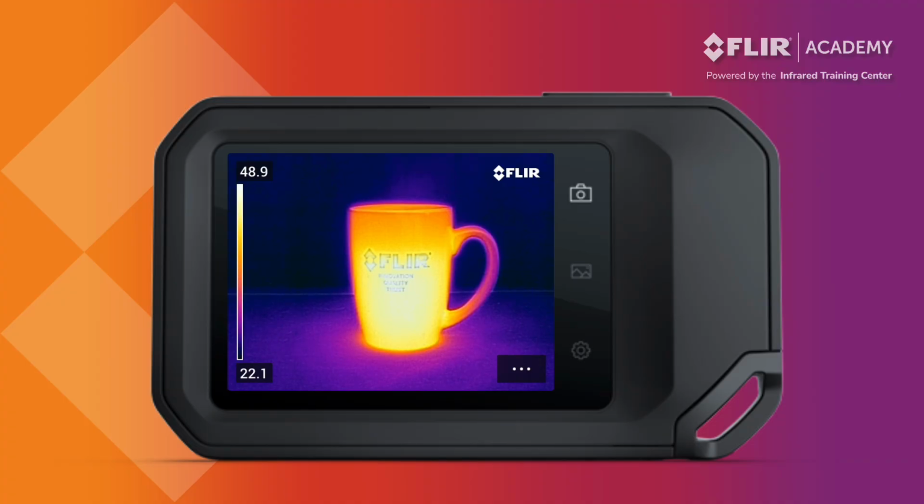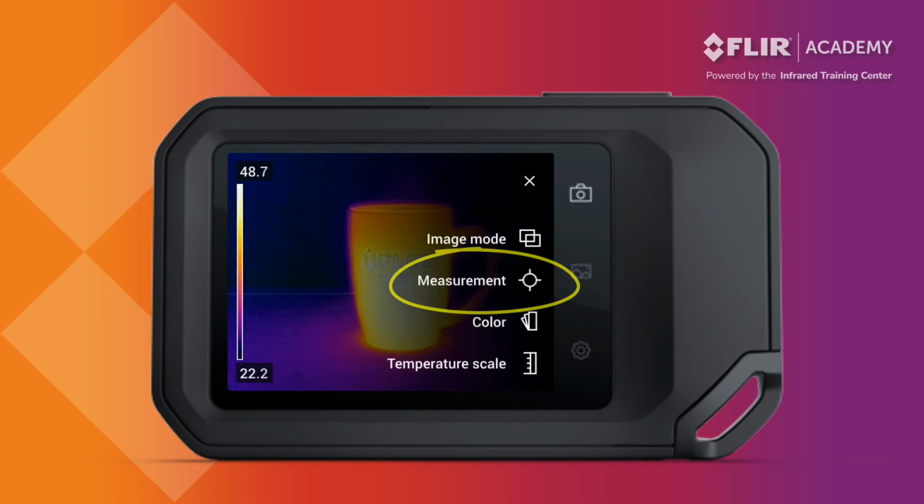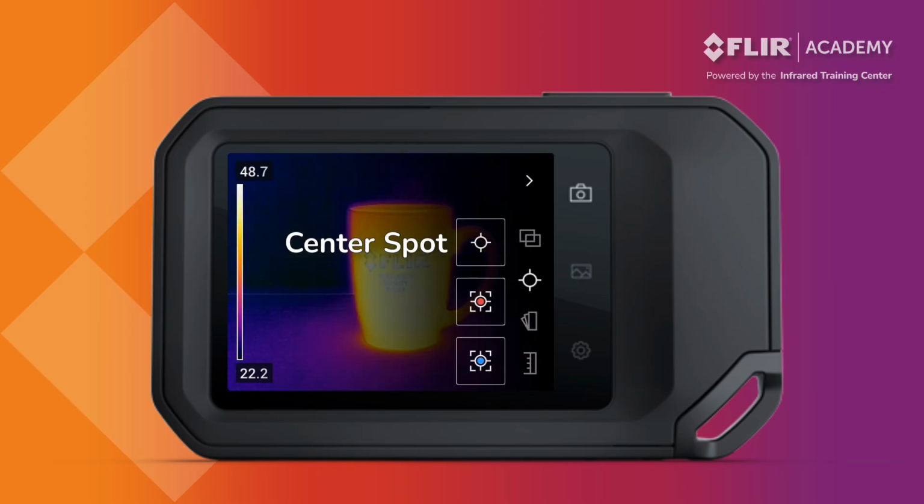Measurement Tools allows you to add temperature data to your thermal image. The Flir C8 Thermal Imager offers several different measurement tools for operators. These can be found in the main menu under Measurement. The Center Spot tool provides a single point temperature measurement.